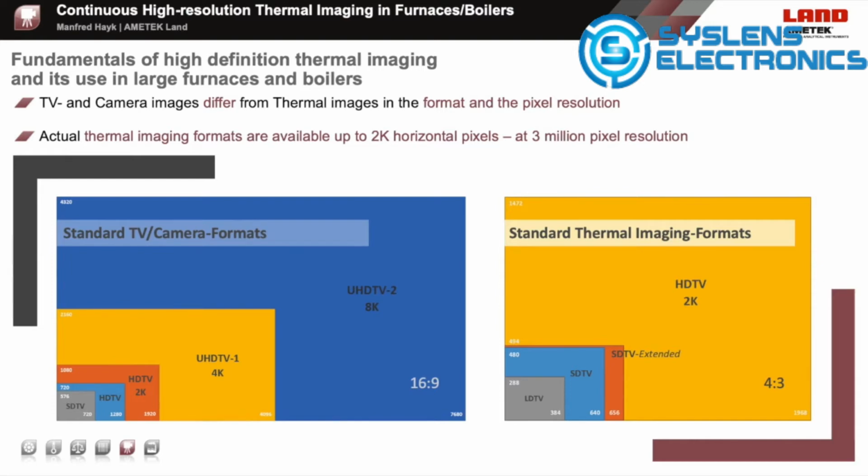With very high resolution and high definition camera systems provided with the 2K models like the Nearby 2K, these cameras provide a resolution of 1968 times 1472 pixels, corresponding to nearly 3 million camera pixels and temperature measuring points. Just remember, you might need to use 3 million parameters to create such a complete high-definition thermal image.